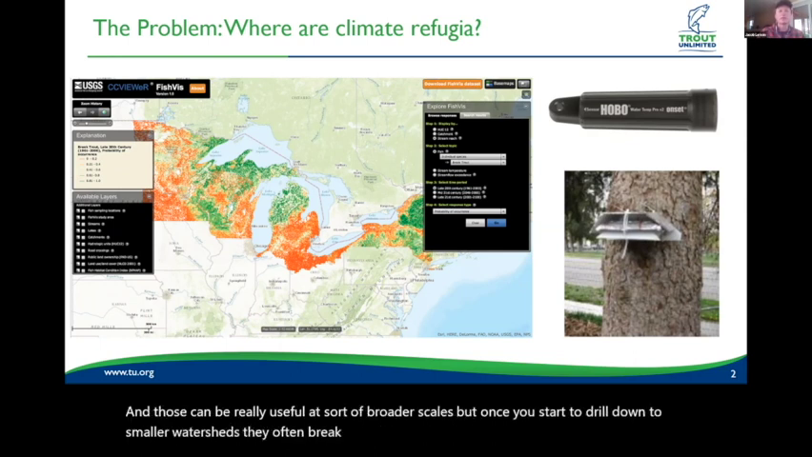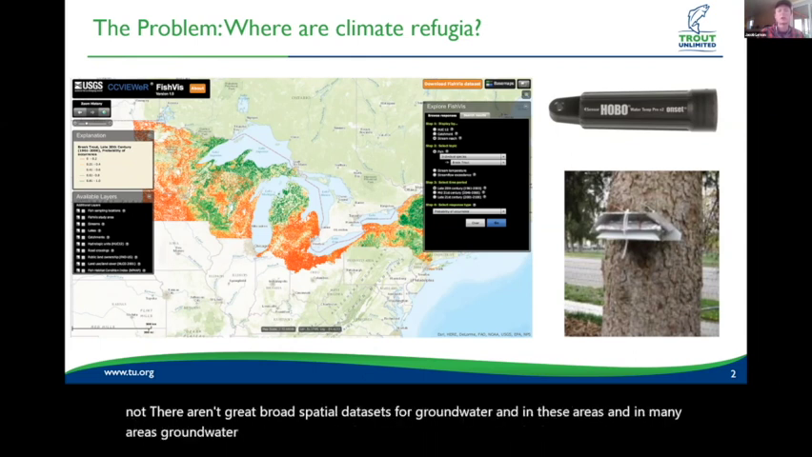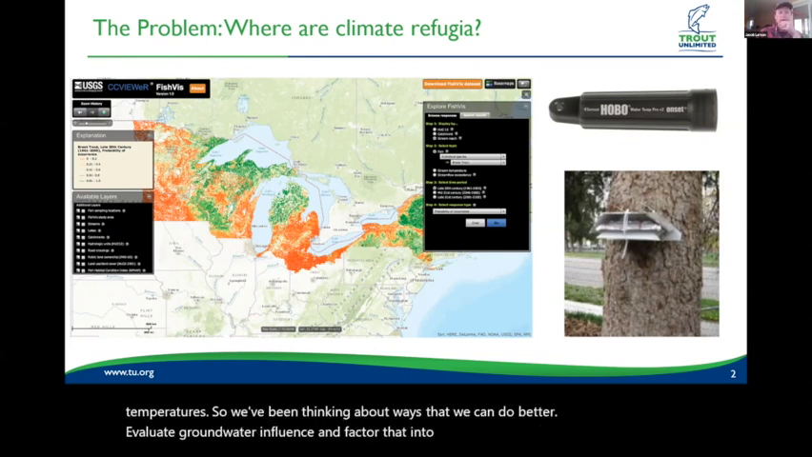And I suspect a reason for this is just that there aren't great broad spatial data sets for groundwater in these areas. And in many areas, groundwater is a primary source of climate resiliency when it comes to extreme temperatures. So we've been thinking about ways that we can better evaluate groundwater influence and factor that into the work that we do. And we'll talk about a couple of those methods here.